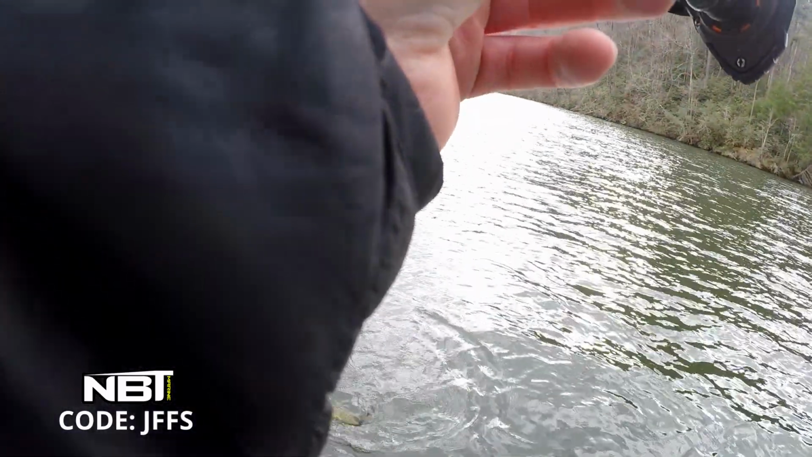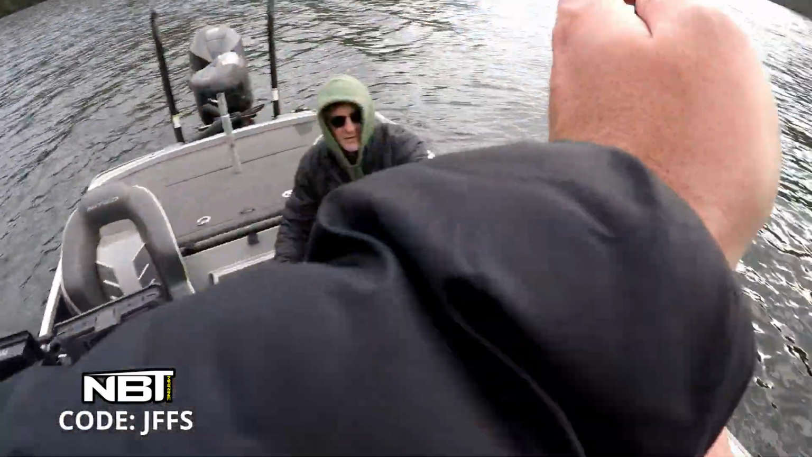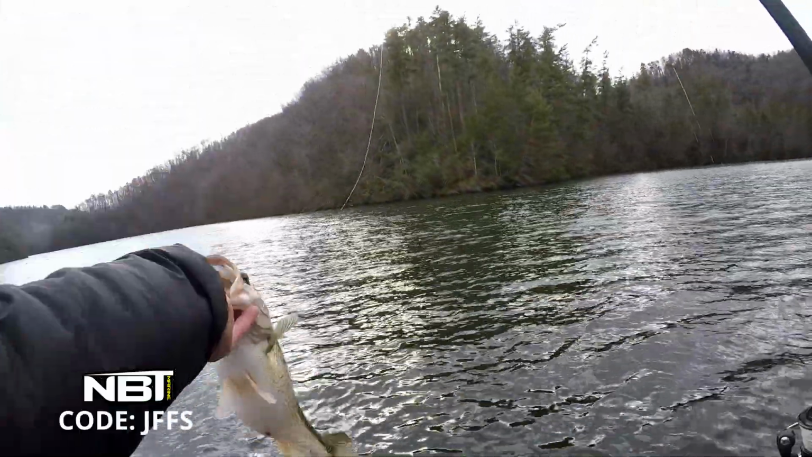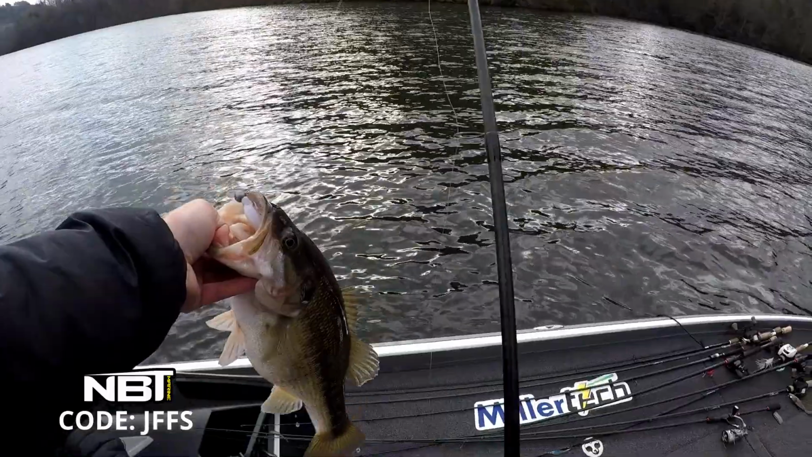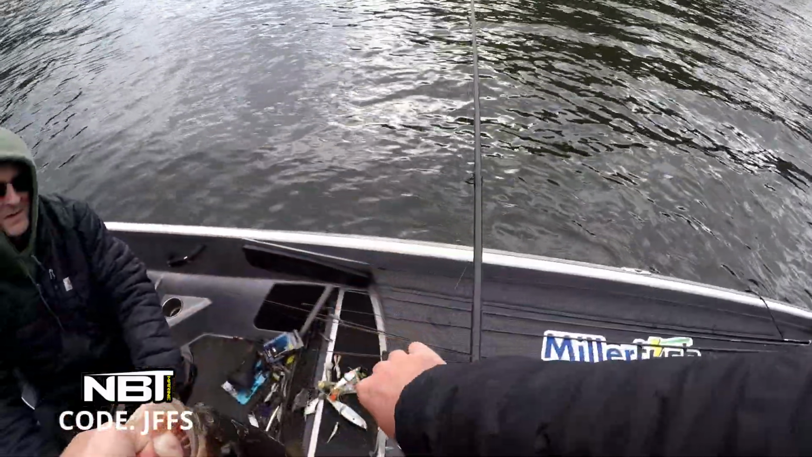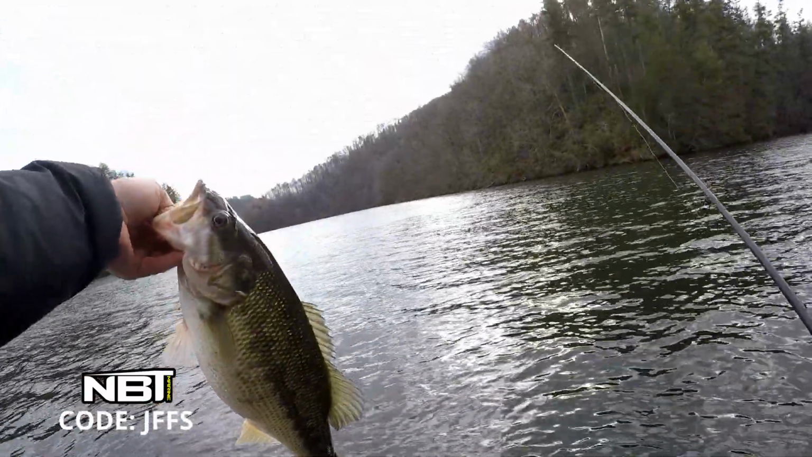Look how fat that sucker is. I didn't know they grew that big in here. Dang! I was fully expecting that to be a smallmouth. That's unreal. That's a big one.